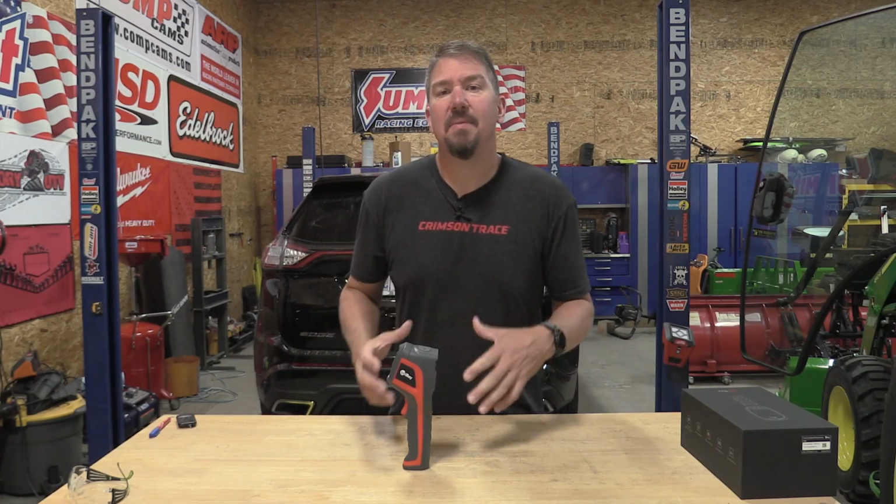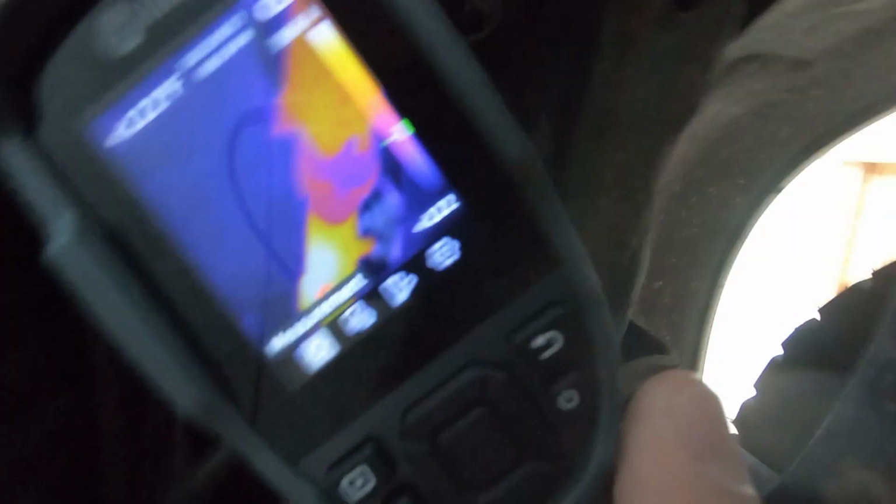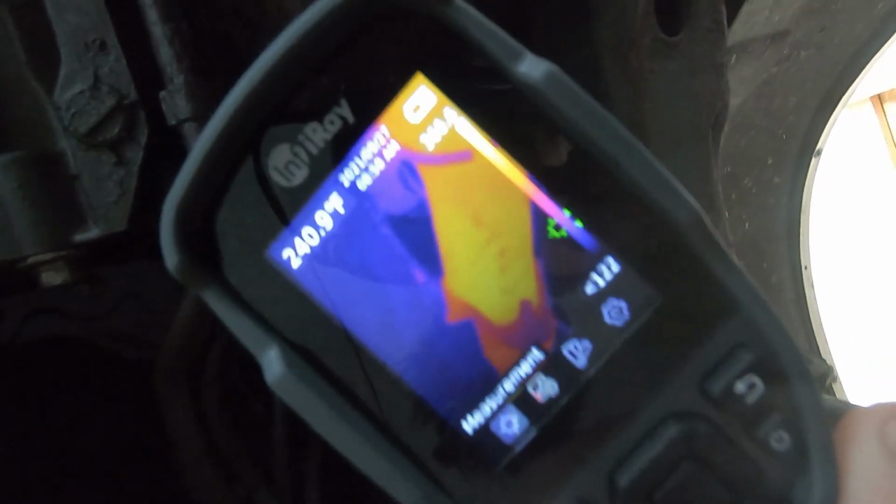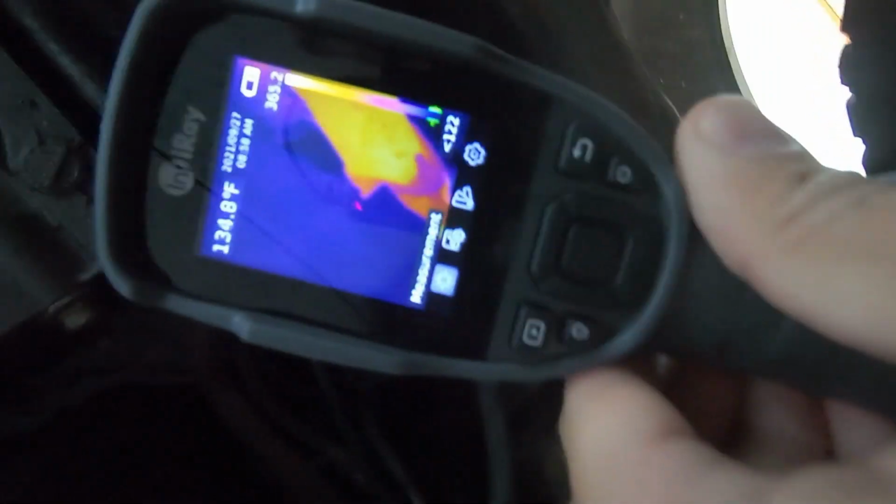So I picked this guy up because I have an exhaust leak on our 6.2 liter Ford plow truck. The exhaust manifolds on that are known to crack, and I wanted to see if it was either going to be in the exhaust manifolds or actually in a connection of a pipe down the way. Couldn't really hear it because it's all stuffed up in there, and this actually allowed me to find it.